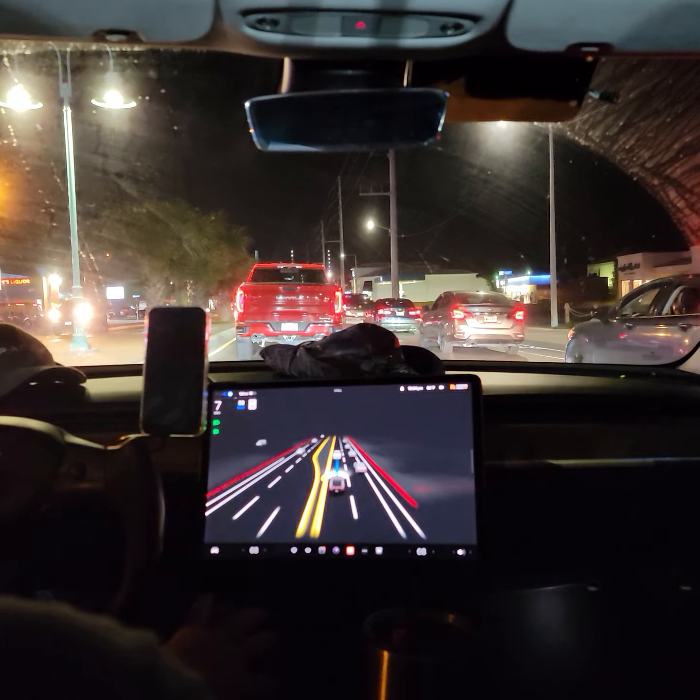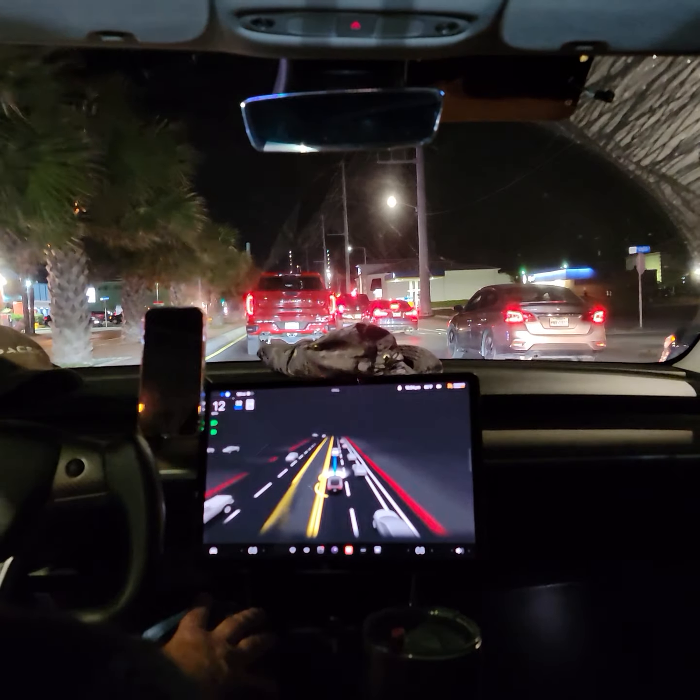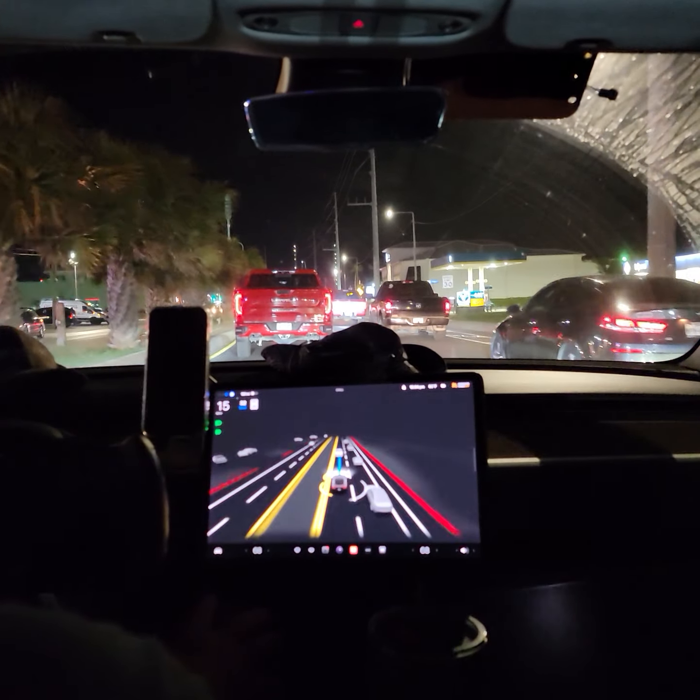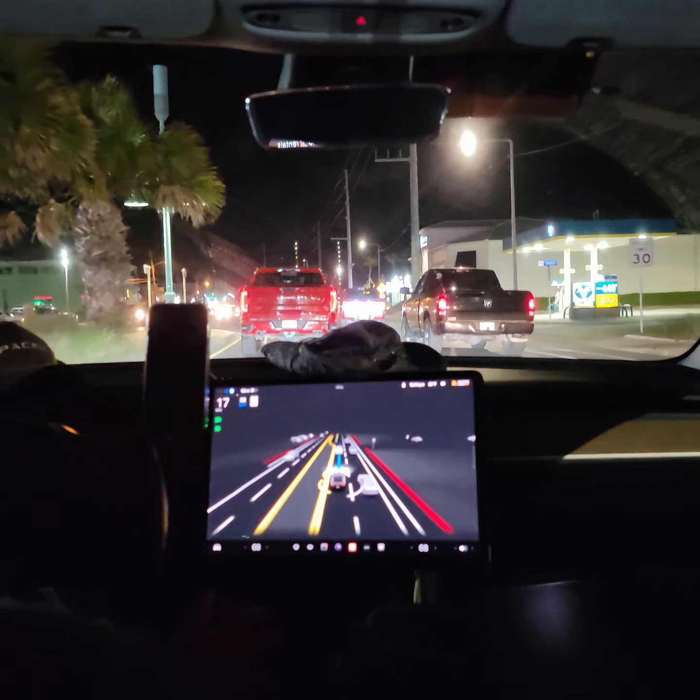Heavy traffic like this is more relaxing with full self-driving or advanced autopilot, either one, where you're not having to worry about braking and accelerating over and over again yourself.